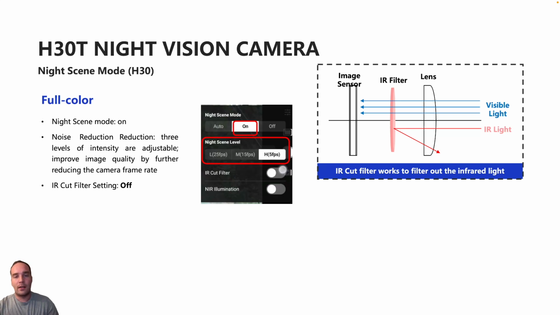And you can see right now that the IR cut filter setting is off and our IR cut filter is engaged. So we're just using visible light right now.